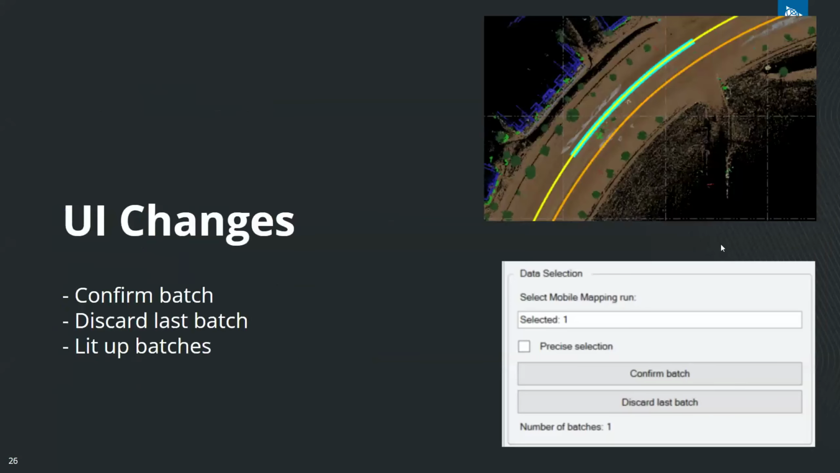The UI changes to ortholane include the confirm batch button for each batch you wish to process and the option to discard the last batch. You will also see on your plan view that the run that was selected is highlighted. Precise selection is still possible, and you can select multiple batches that have been precisely selected. It is worth noting that even if you are processing ortholane for only one run, you must still click Confirm Batch after selection before running generation.